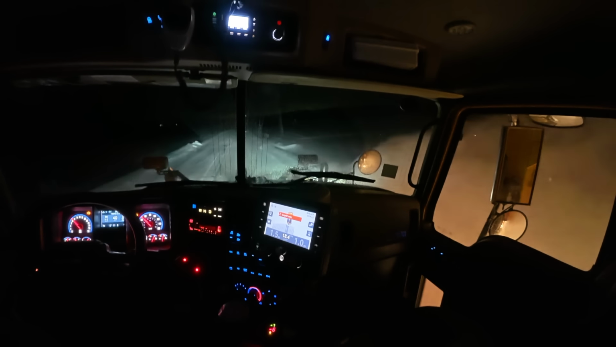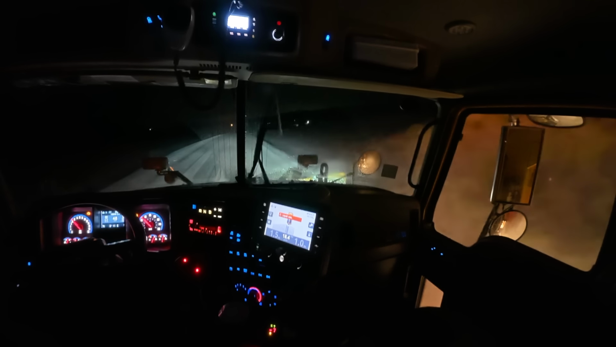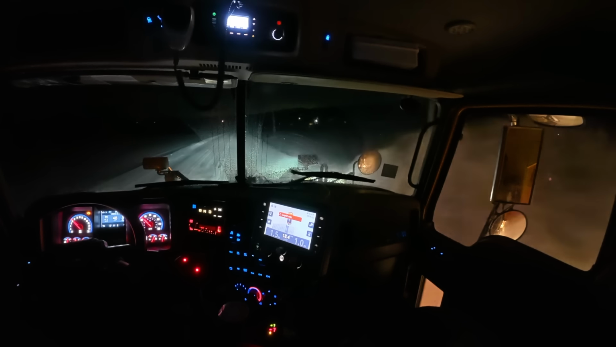Just when you think you're done though, that's usually when it'll start snowing again. Just get everything tidied up and figure, I'm all done for the day, and then the snow flurries will start and be back to square one.